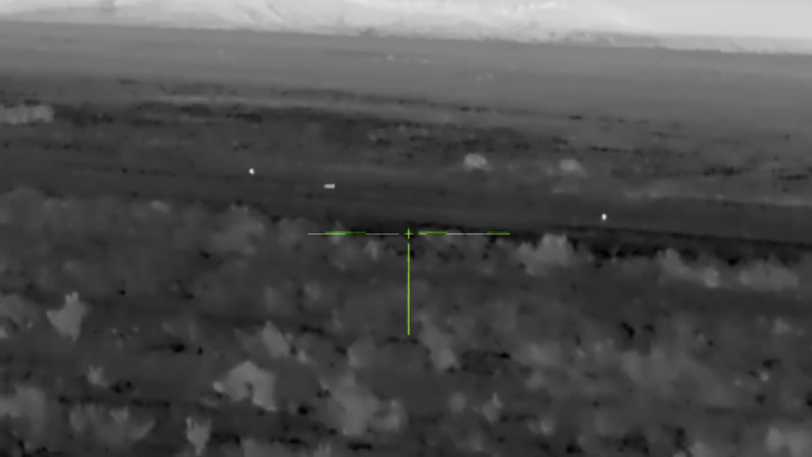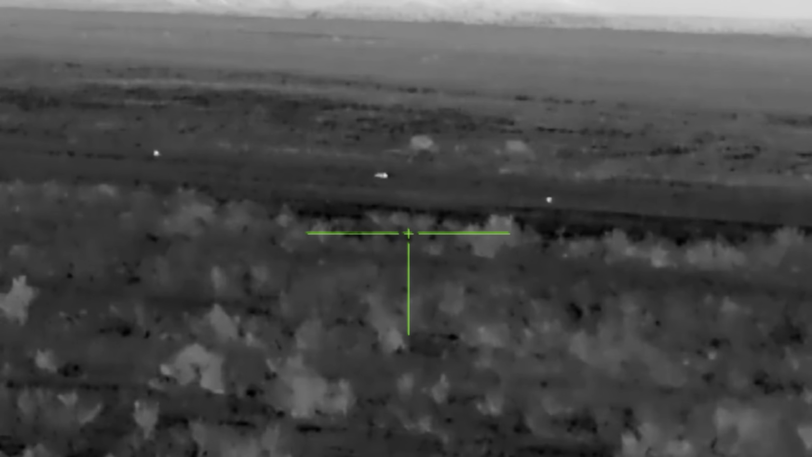All 3 of these coyotes initially were over 600 yards out.